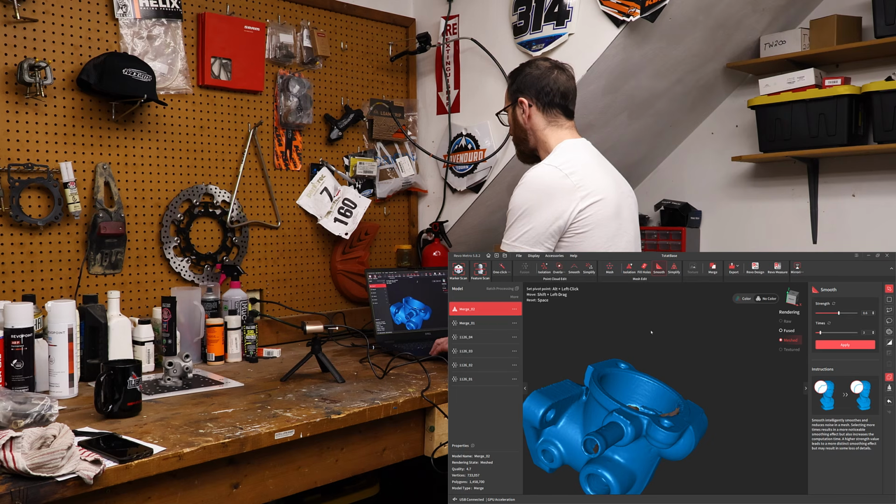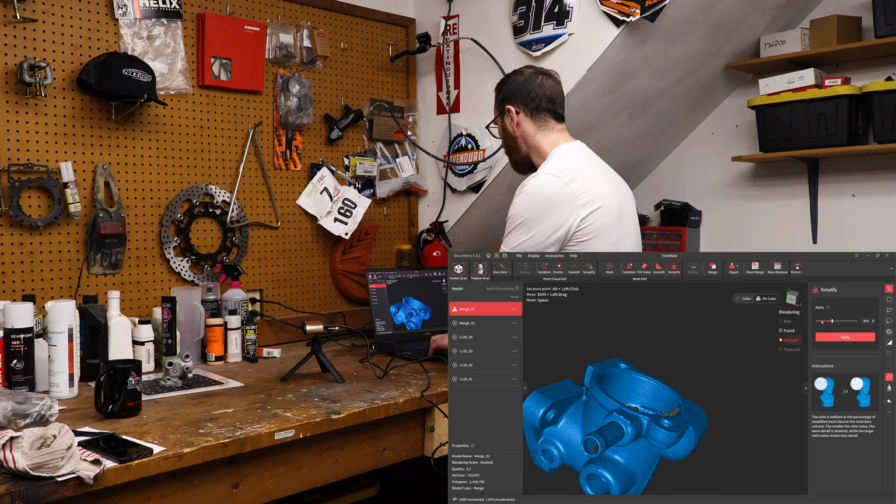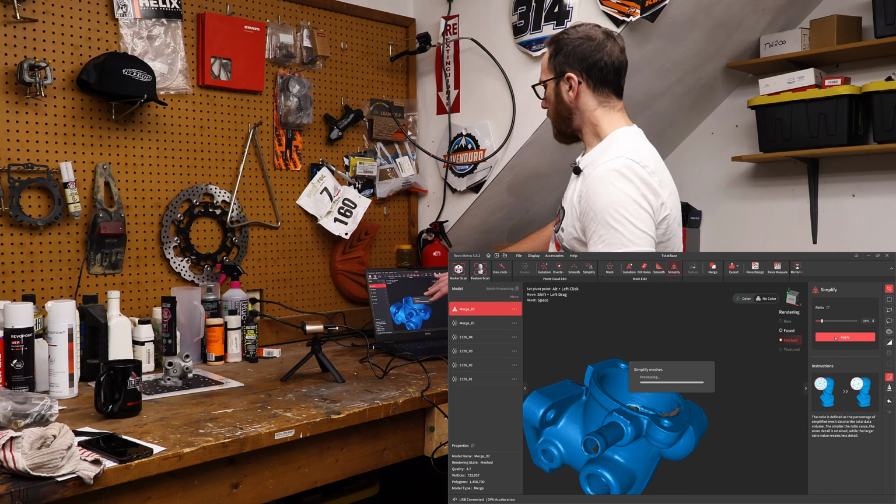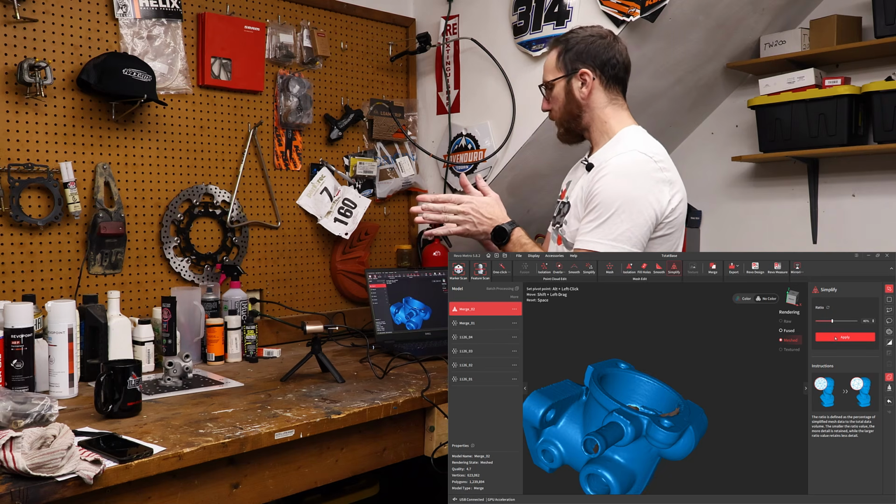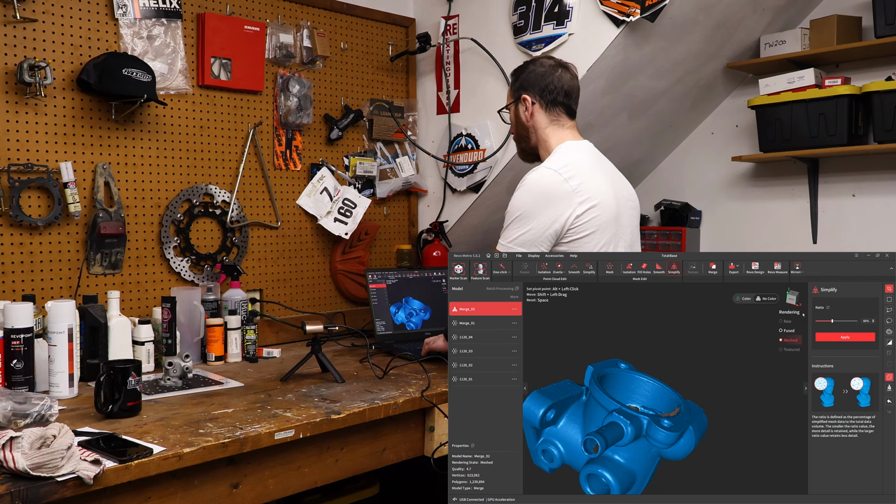But once we have this, then we can go to simplification. I'm going to take this down. Right now we're at 1.4 million. I'm going to set this to 15%. This is going to allow us to process basically all the triangles that we created that are at 0.25, and it's going to drop 20% of that. So we went from 1.4 million to 1.2.